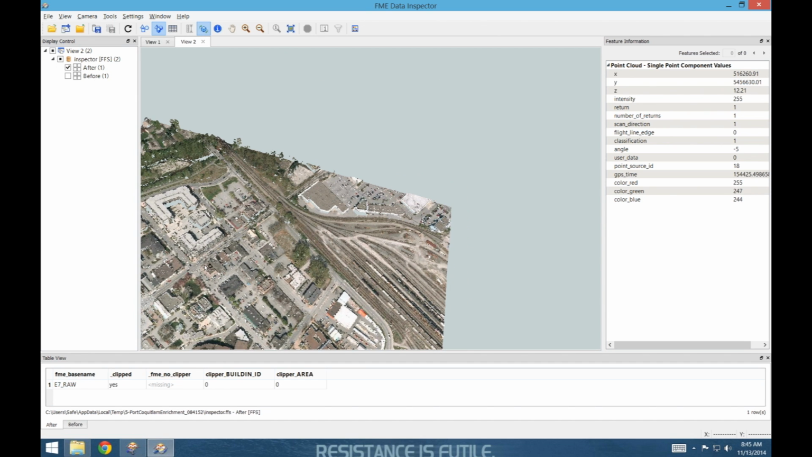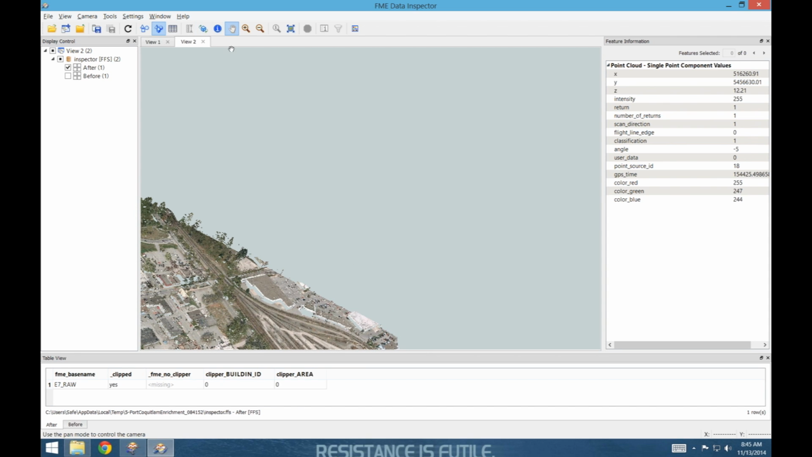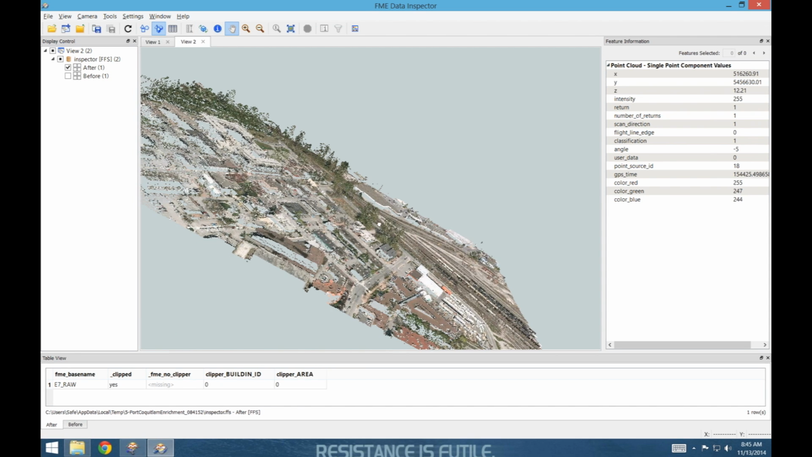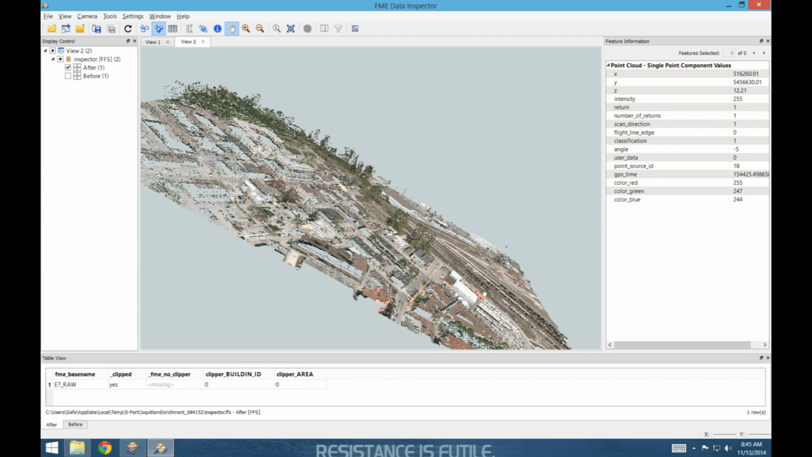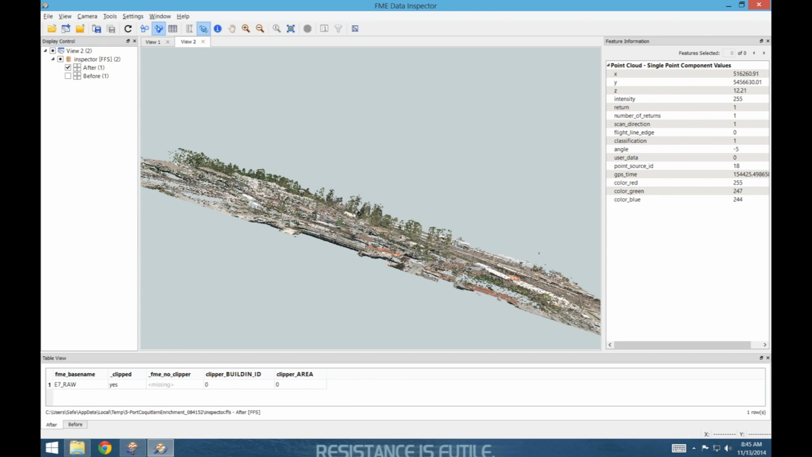And if I'm really daring, I can try to tip it up. I think maybe you're going to take away my license now. There we go. So we can see that we have it there, and it's got some height to it as well. So that's our point cloud that's now been enriched.